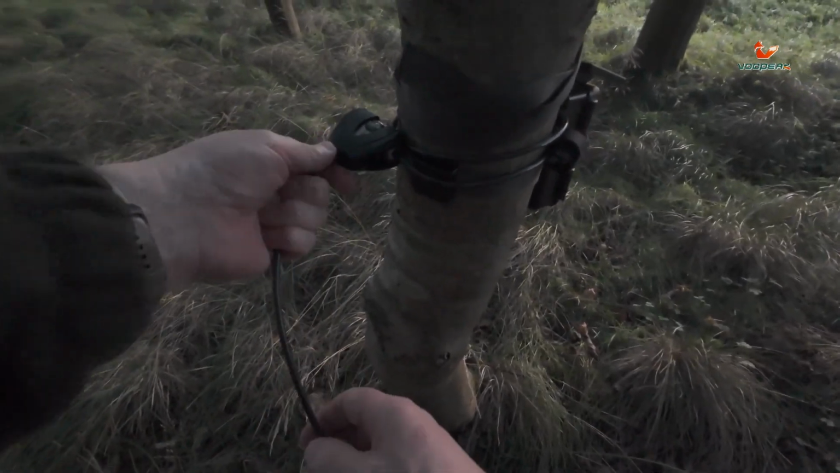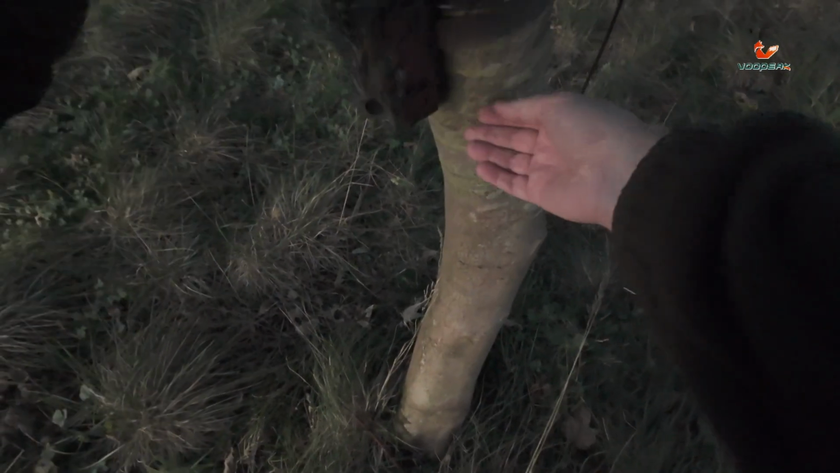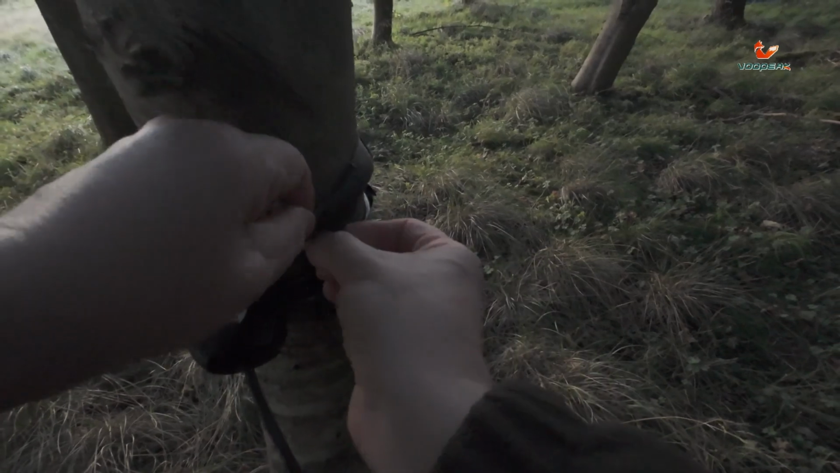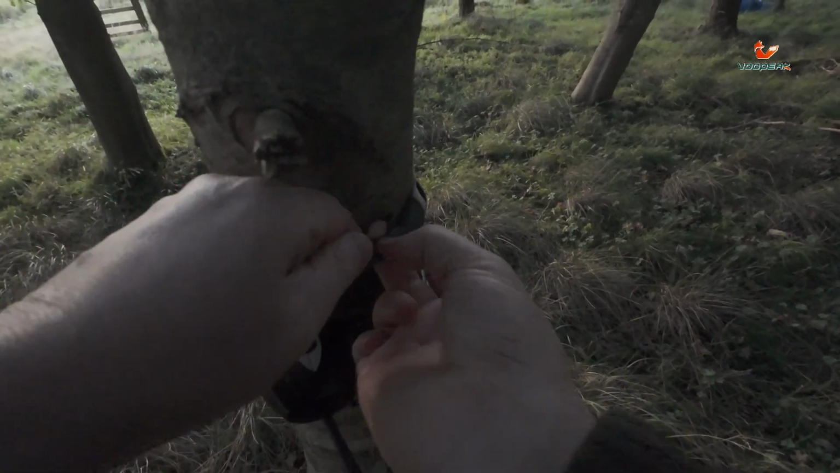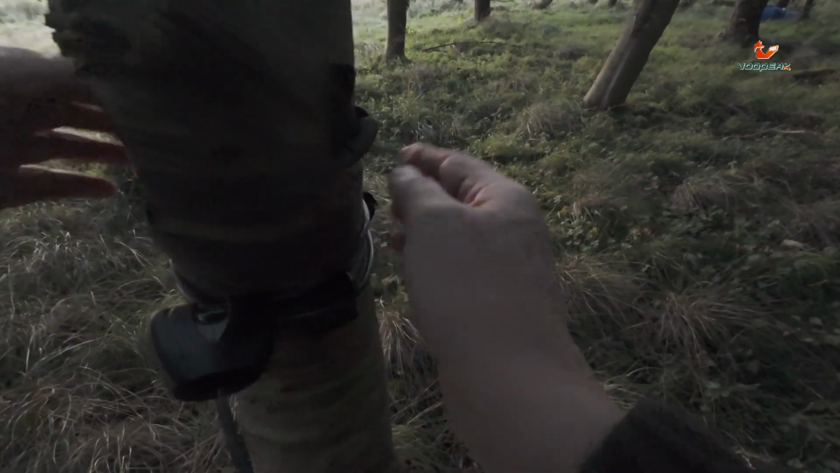Yep. I'm making sure that end's really secure because we get some really high winds here and I don't want it coming out and coming loose and start flapping around in front of the lens.